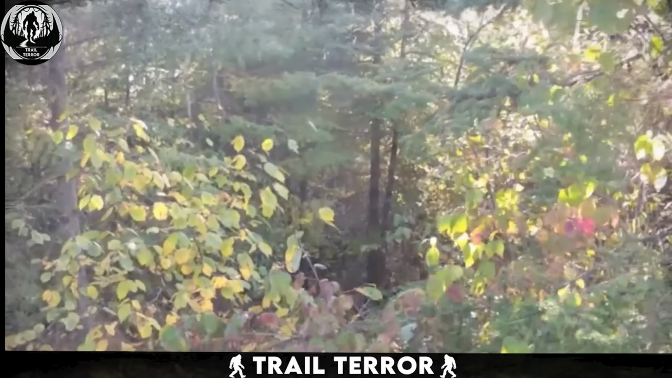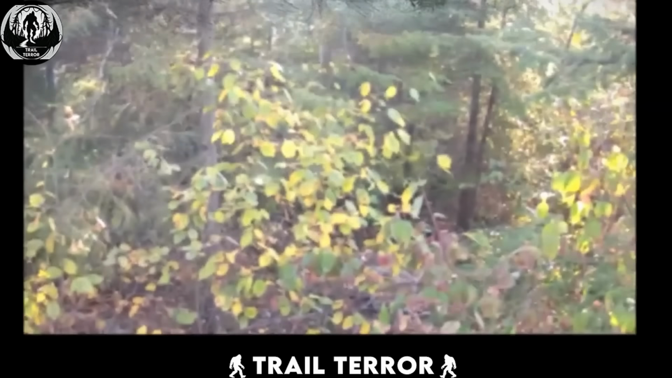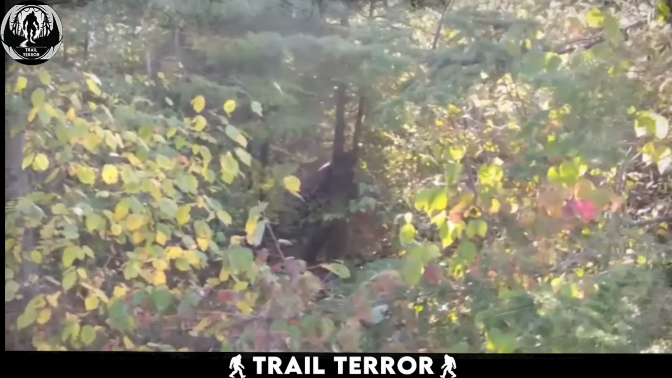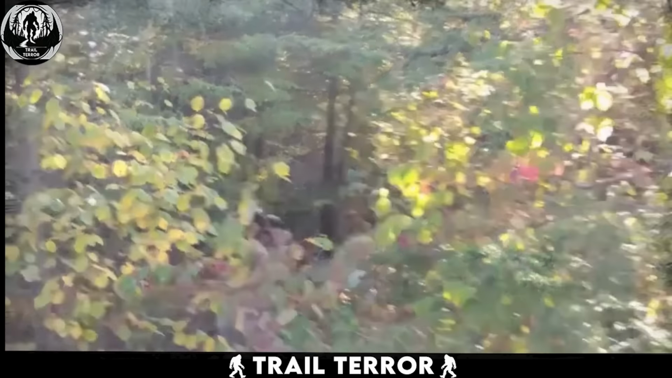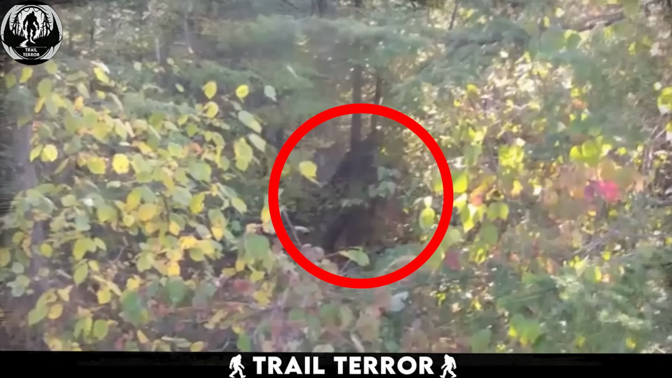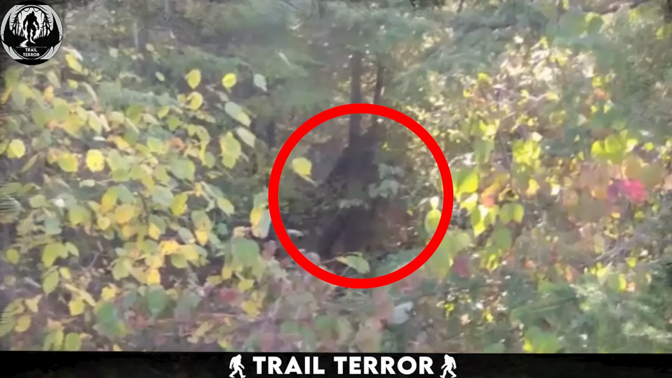It's undeniably creepy. Yet, like so many other sightings, this isn't enough to settle the Bigfoot question. It's a tantalizing glimpse, enough to pique our interest, but not enough to satisfy it. The mystery of Bigfoot endures, fueled by moments like this. One thing is certain, the wilderness holds secrets far stranger than we imagine.